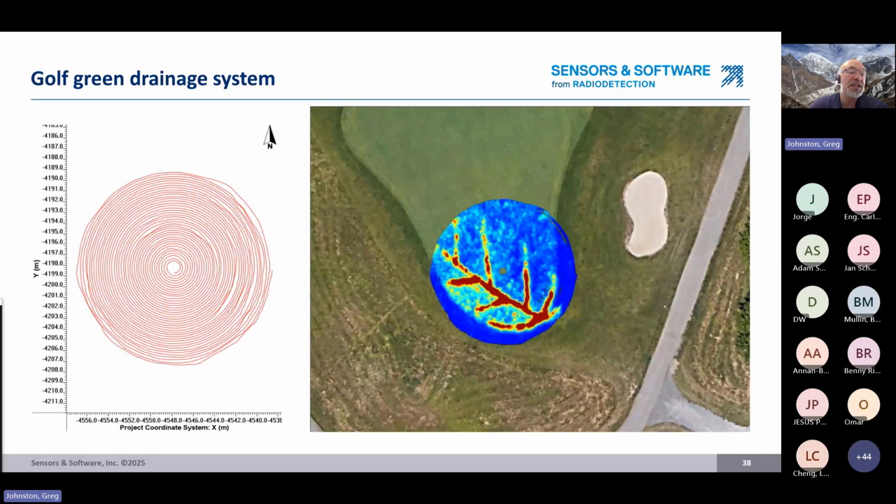Here's a golf green drainage system. And look at the way the GPR data was collected. It could only be collected this way with a very accurate GNSS. So they basically spiraled out from the center into a larger and larger diameter all the way around. So this spiral image on the left side, and then the depth slices that are produced from that, give us an amazing image of the drainage in the golf green.